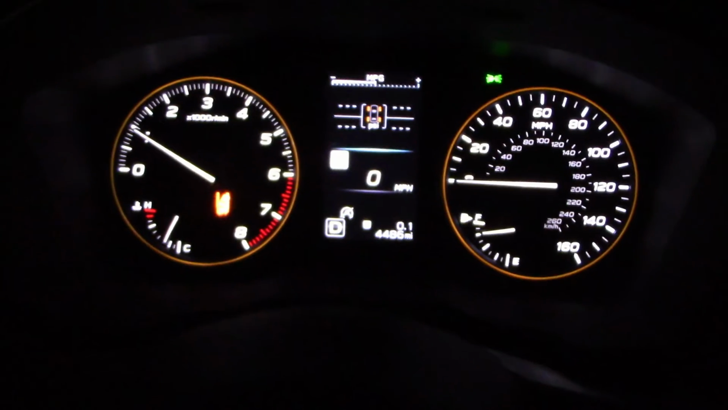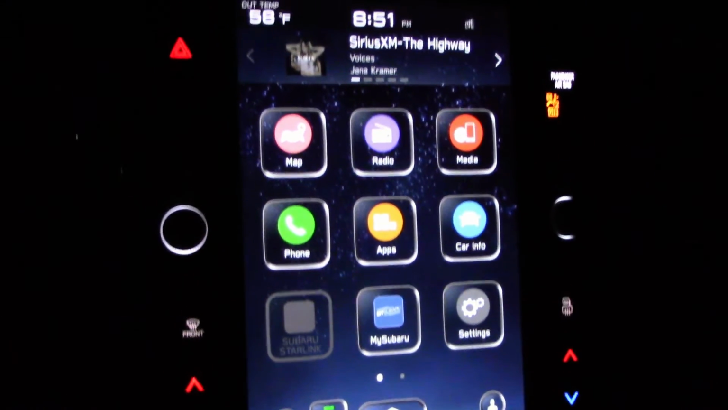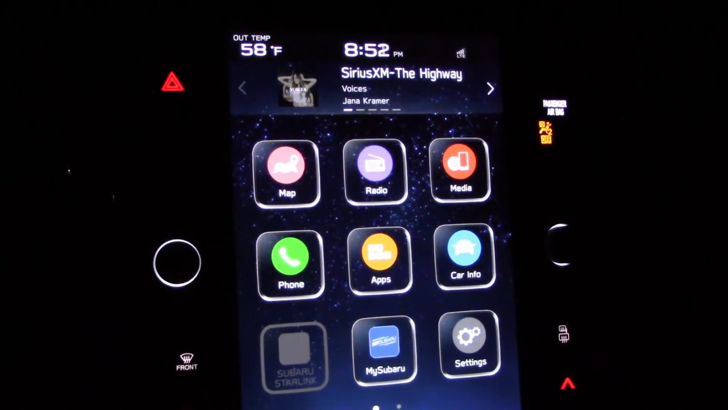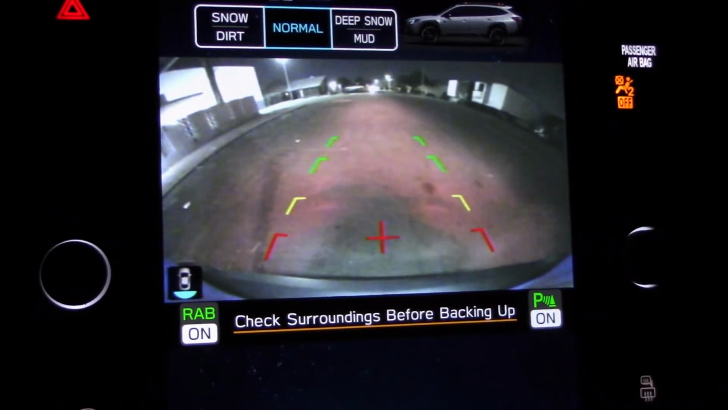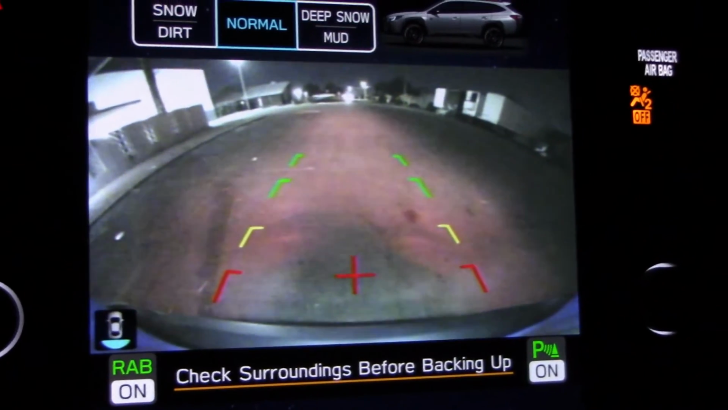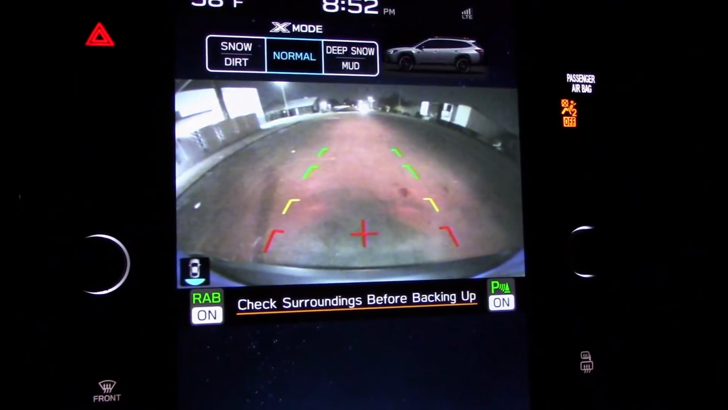But the gauge cluster certainly lights up pretty good in the dark, along with everything else. Not many bells and whistles in here, so we don't get too much entertainment. And here's what the rear view camera looks like. Not very wide, of course, because of the design of this whole platform, but quality's decent enough.